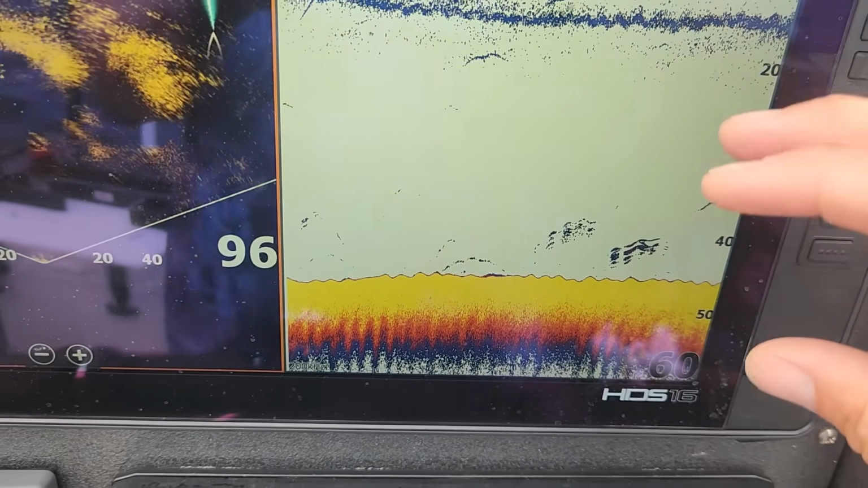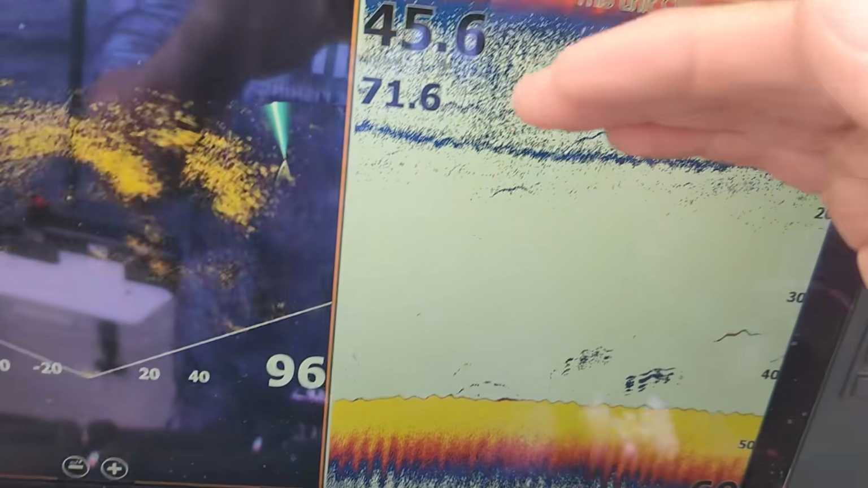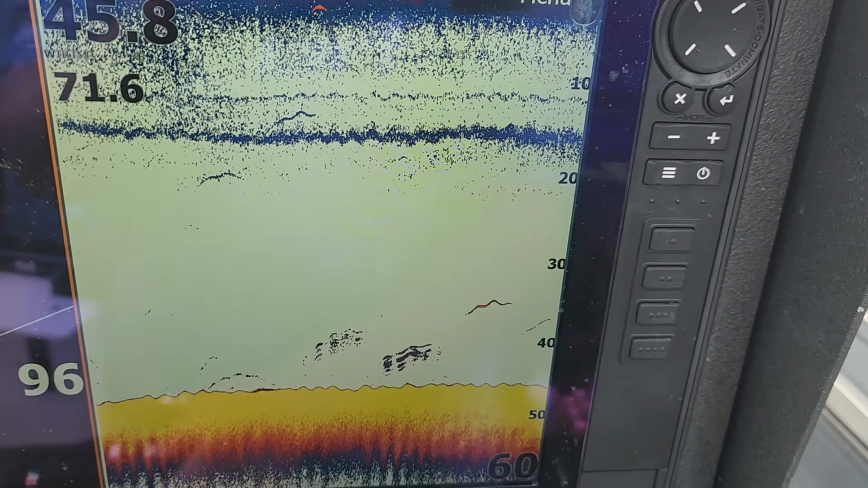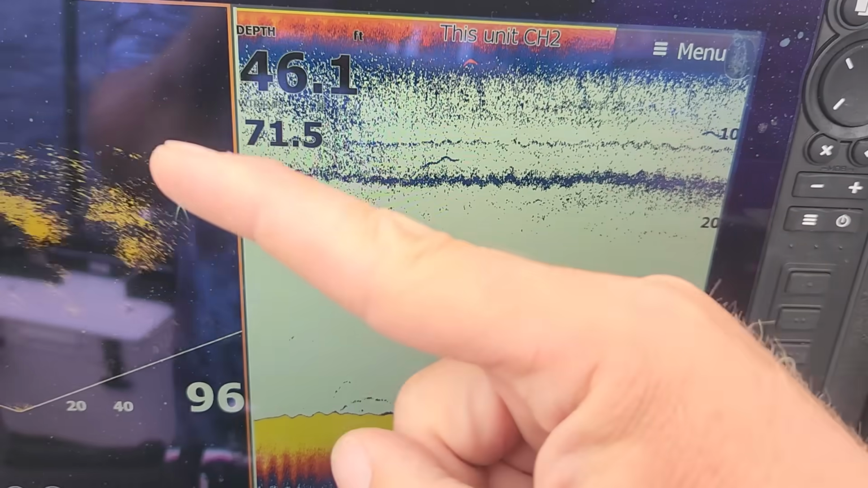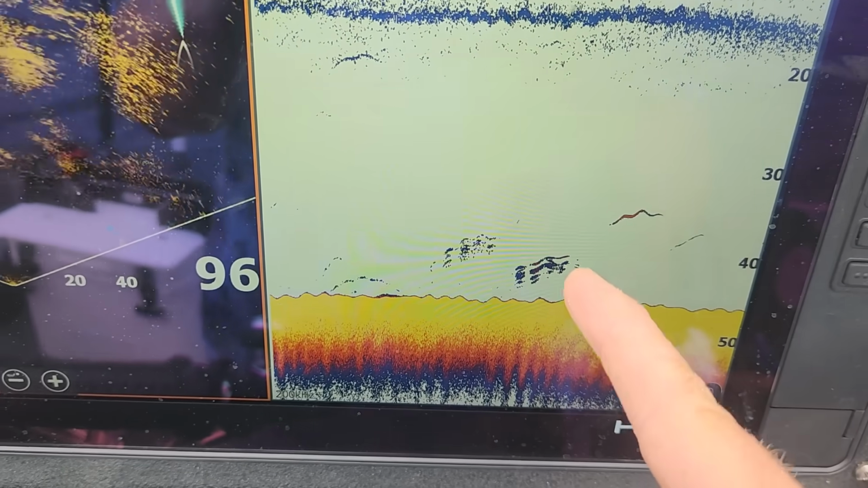So that salt water is colder and denser, it sinks down to the bottom, and that fresh water starts skimming over the top. So the boat might be going 3-4 miles an hour over the surface, but down below at the bottom, it may not be moving at all.